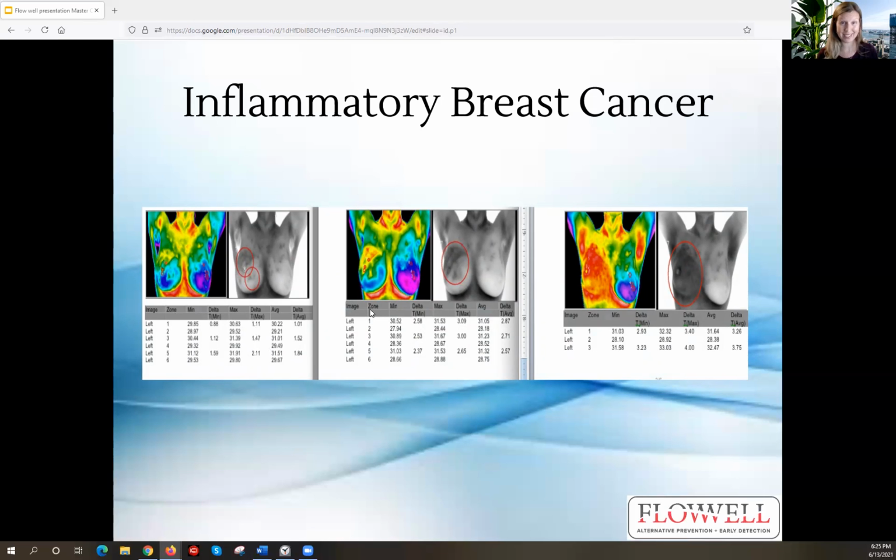And then in the middle slide, I believe she came back in about May. I think she was recommended to get a 3-month follow-up. You can see how this yellow has increased to red. And so this is going in the wrong direction. This is not what we would want to see.